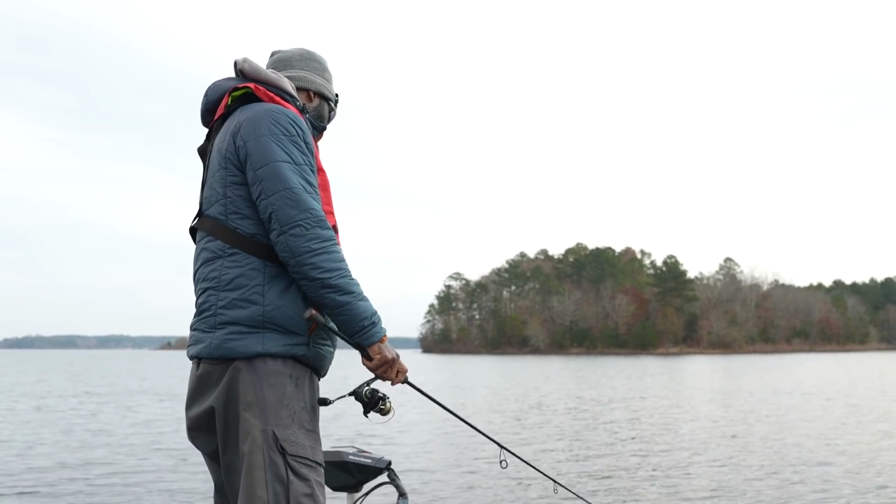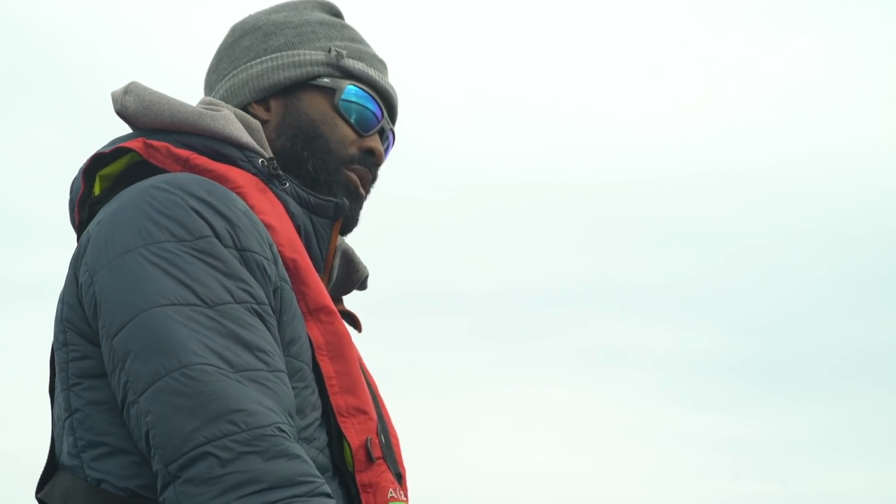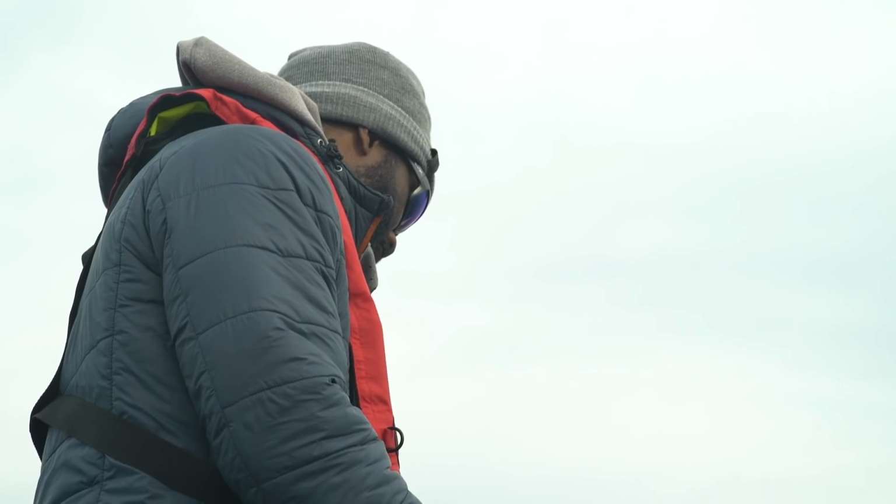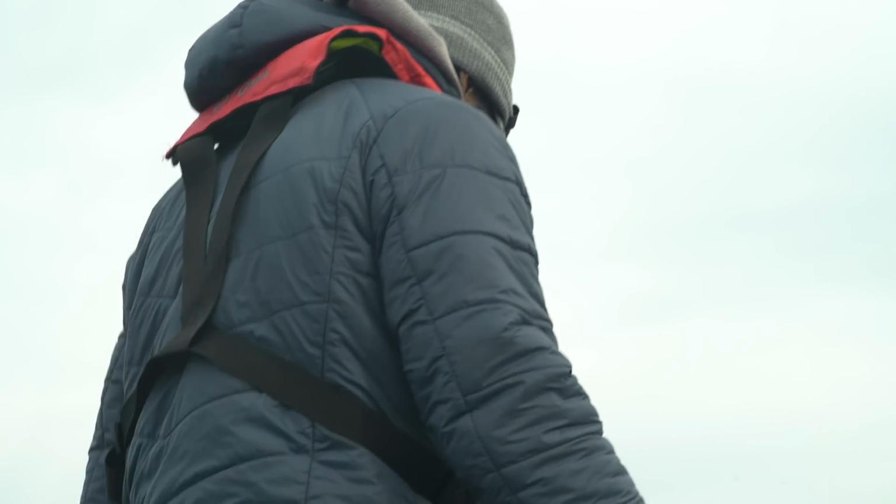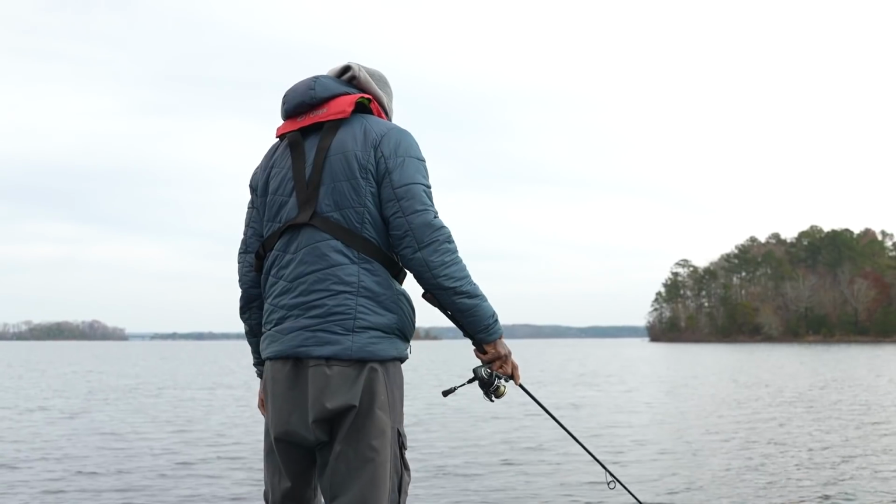About 35 foot. This is about the depth that I like to catch them in, like 35 foot. Usually when I catch my good ones, it's somewhere between 25, no deeper than 40. You get over 40, you get into the 50, 60 foot, it seems like it turns into more of a numbers game. There's some fish right there. Might get bit again. Yeah, there's some right there. It's a little squad of them.